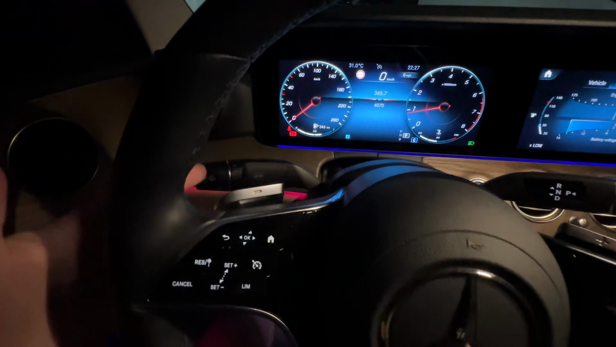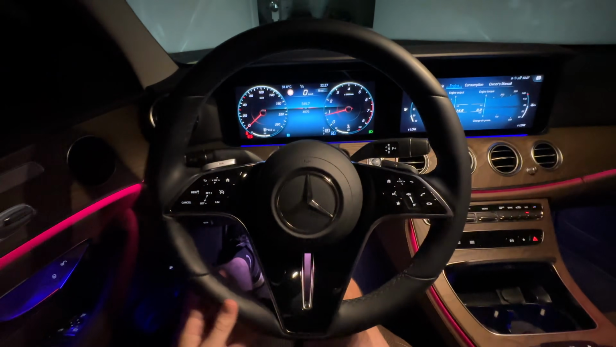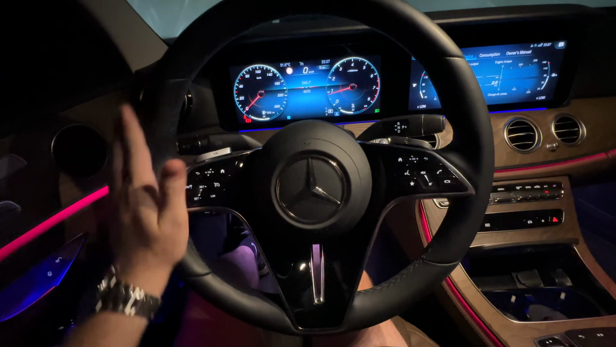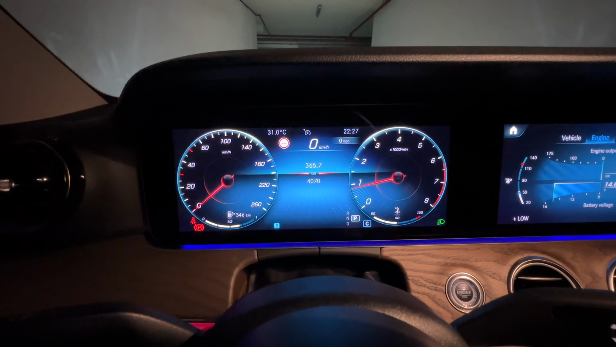Now, paddles mounted behind the steering wheel that actually feel really nice in your hands. This is a 9-speed automatic gearbox. Very, very effective gearbox, fast shifts, and good fuel economy. Get another look at that beautiful dash layout.